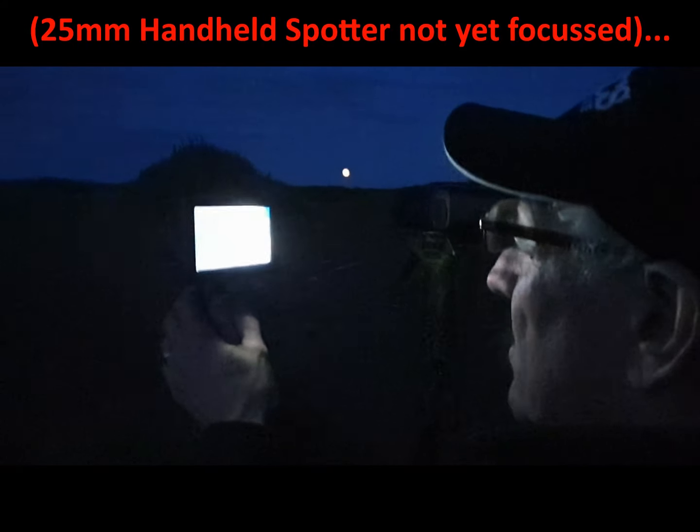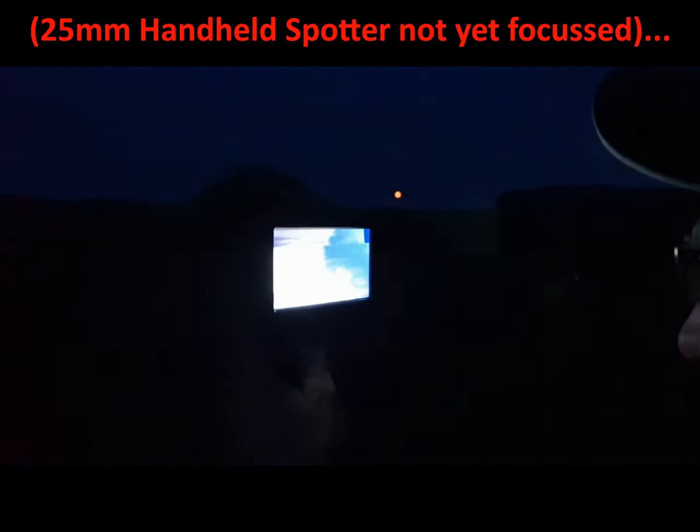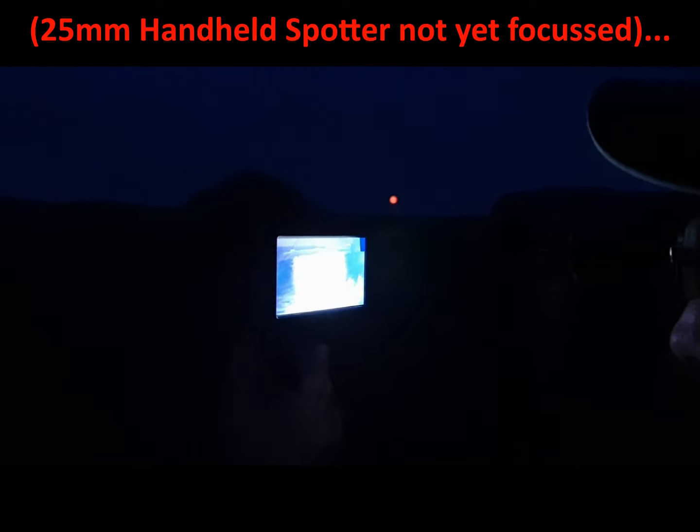But you've got to remember, this is an LED illuminator, and that's a laser. Right. Much more powerful. Okay, but the spotter you're holding, it's only got the one power level, doesn't it? I believe so, yeah. But you can focus the IR. Oh, that might help. Oh, it helps a lot. That's better. So right now you're using lower magnification. Yeah.